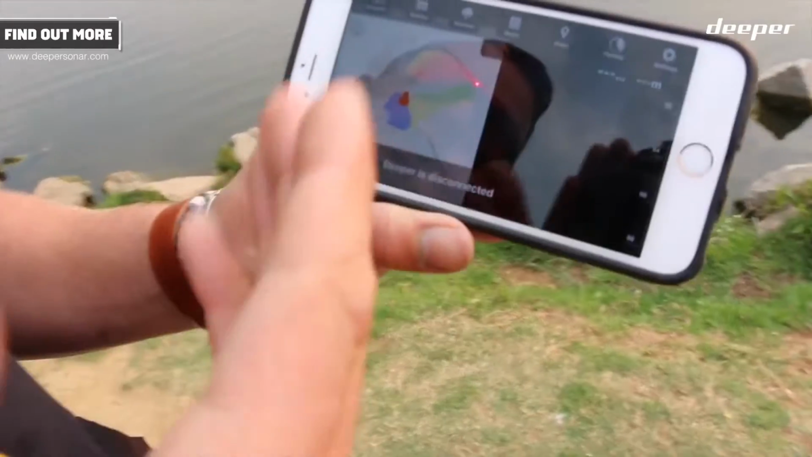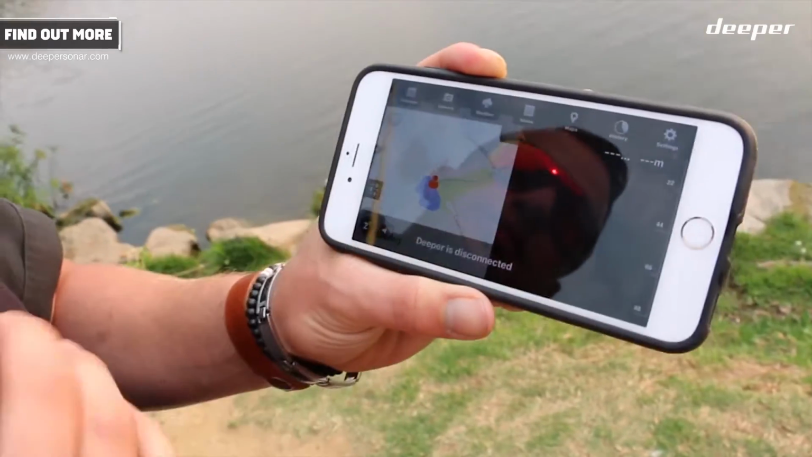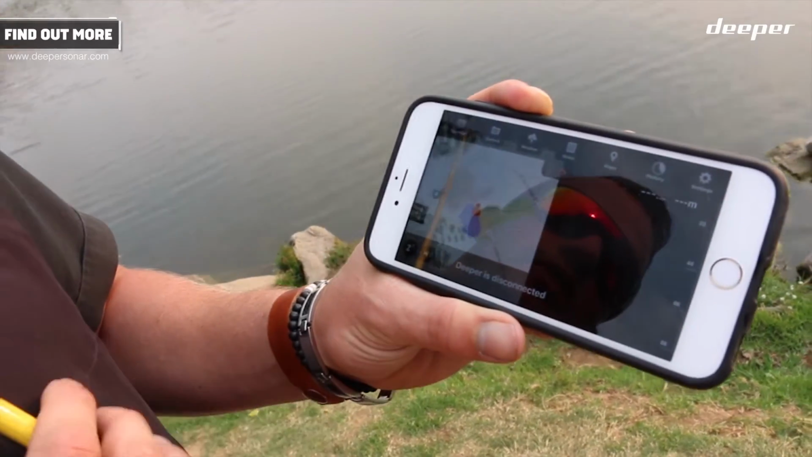Something nice about this app as well is when you go to the settings, you can get all your offline maps as well, and it basically shows you where you are. So now I've turned on my Deeper, I've pushed my map button, and it shows me, look, I'm right here at Lone Hill. There's the body of water that I'm about to fish and look for if there's anything.